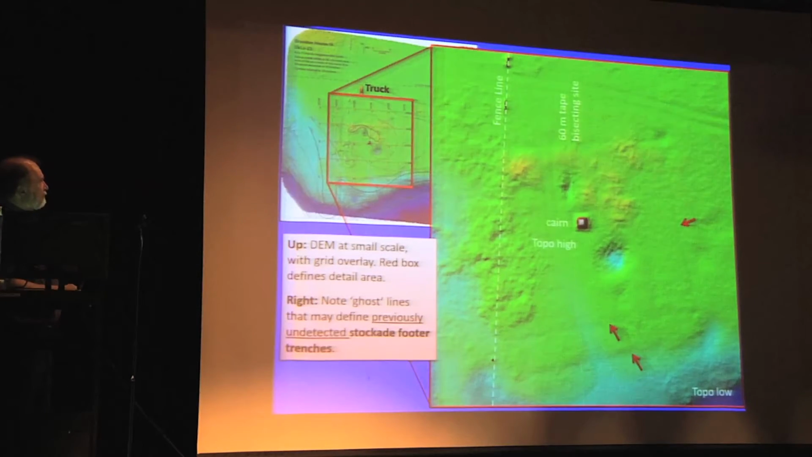We're hoping to refine the quality of this image by filtering out some of these artificial high points, here and here and here, and of course the cairn, in order to give more of a color spectrum range to be applied to the relief change that we think is important.